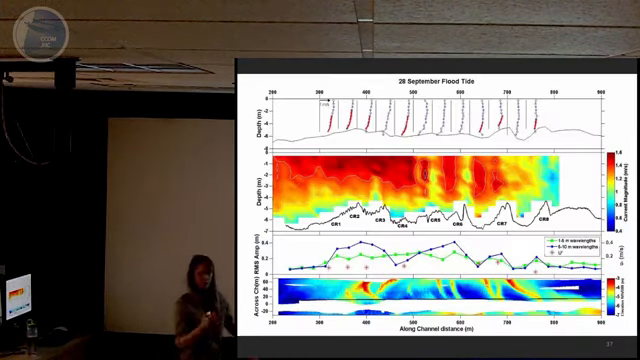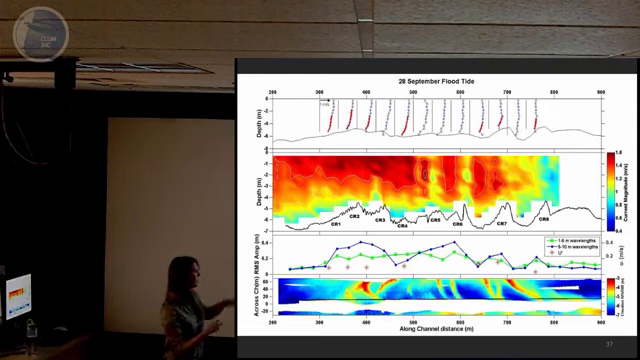So now I want to put all the observations together and look at some of the spatial patterns we see in the inlet. So this is a lot of information. I'll step you through each panel first. The bottom here shows the bathymetry that was collected on September 28th. There's a profile line straight down the middle of the channel, and these correspond to the profiles we see in the top 3 plots. So this middle panel here shows the current magnitudes along that profile,